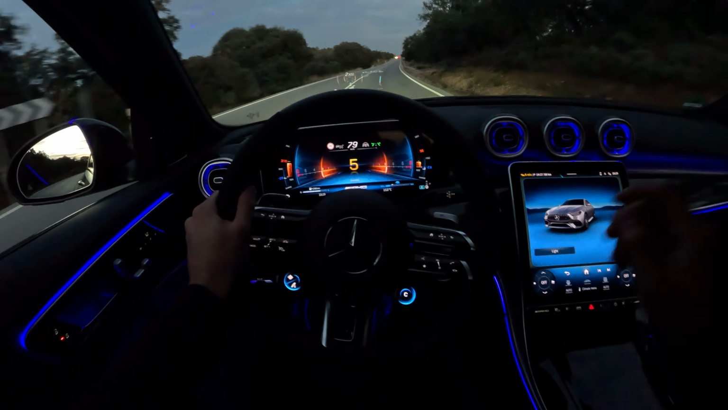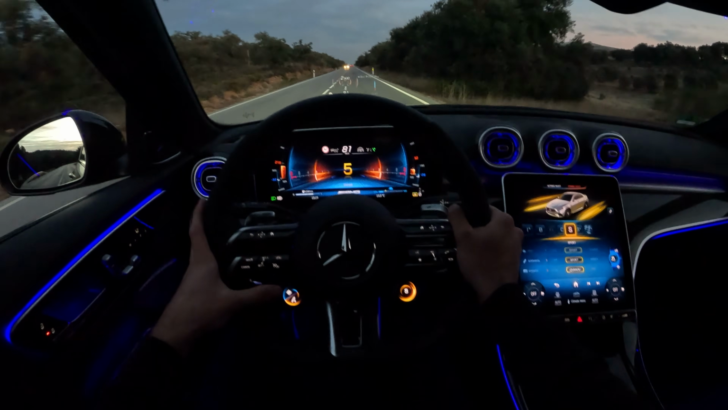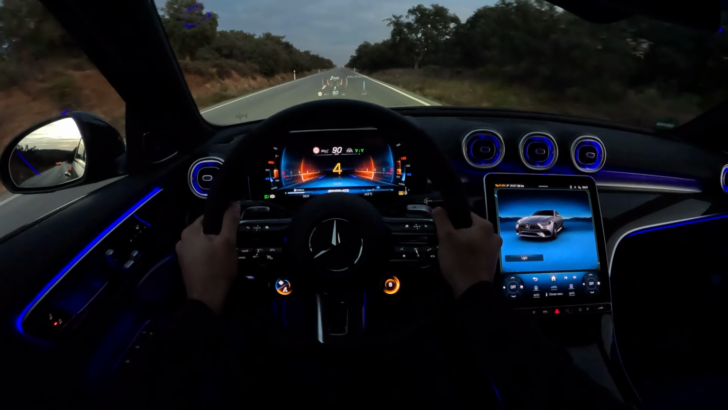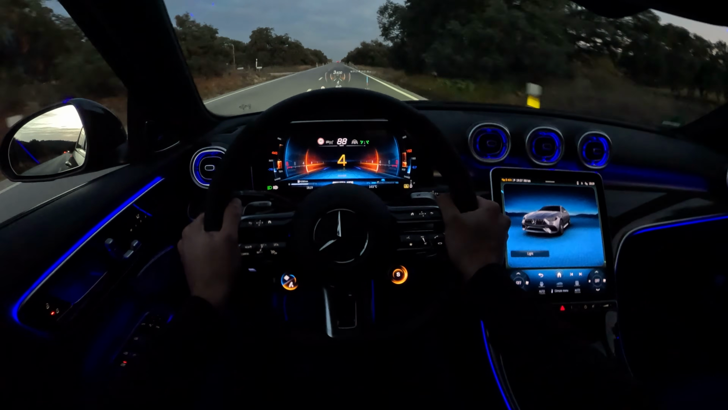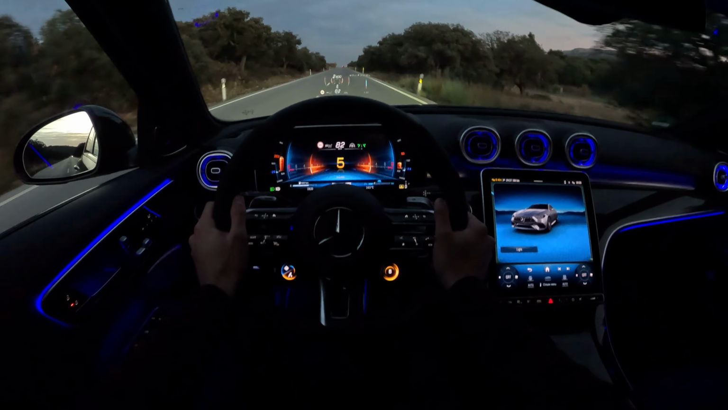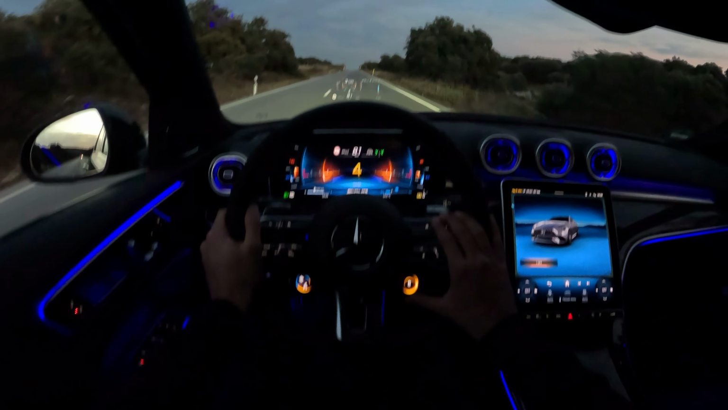Guys, the main focus is definitely sporty driving since we are here in the C63 S. Get up to sport now, but with sport we don't have the sound on. But still, I just want to give you an insight here. It now feels way sportier. Look at the steering, also way more stiff. I feel that instantly. Now let's switch it to Sport Plus.